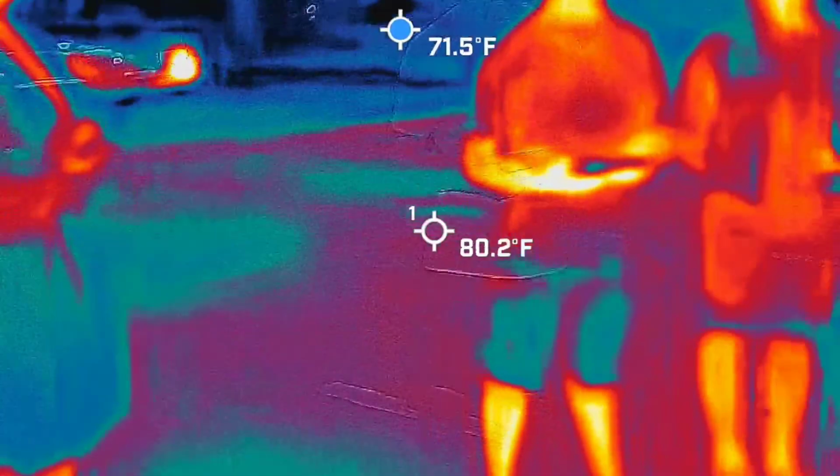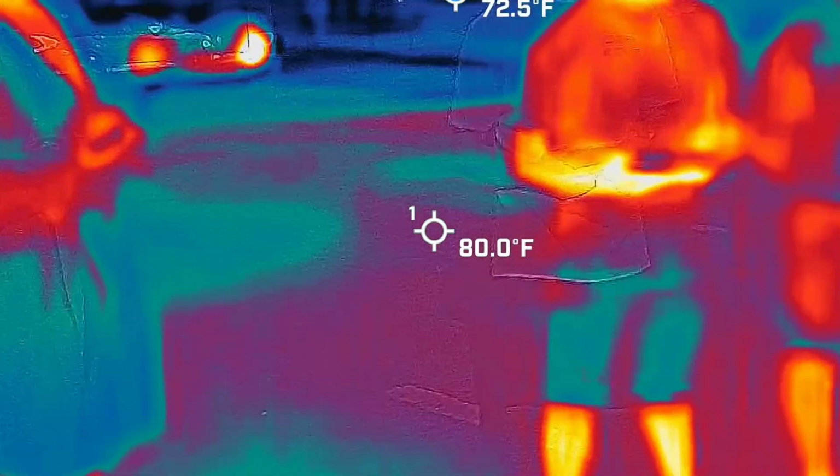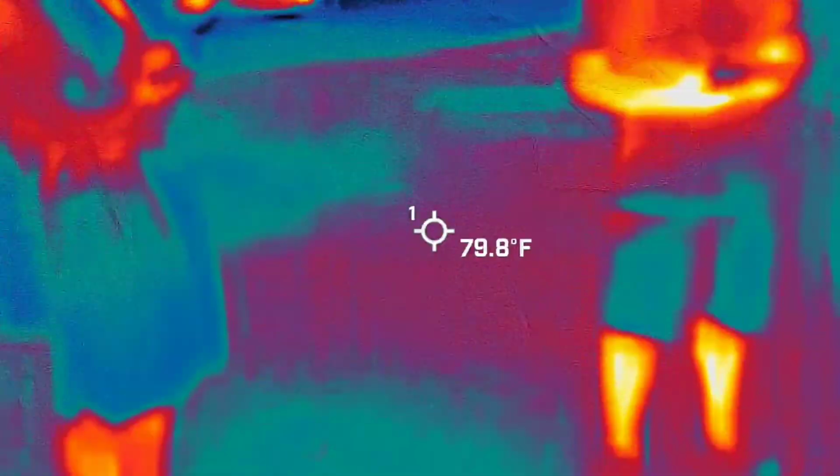So, that's loud. You might actually have to move. This is really loud. Yeah, we're gonna move. Let's go back to the cement wall.